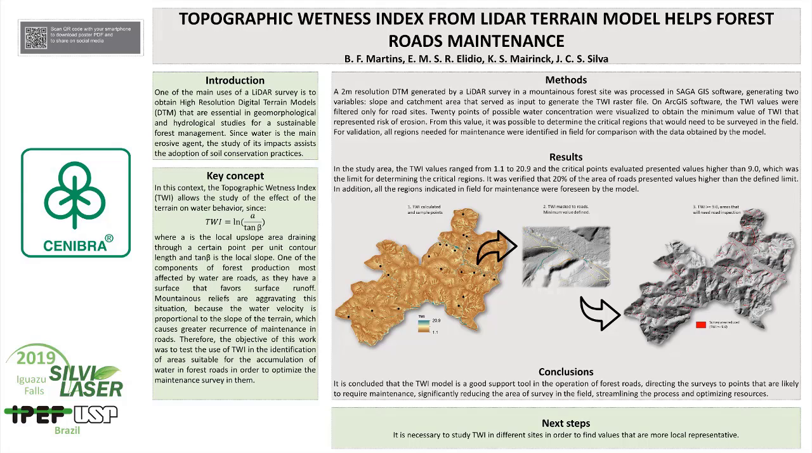One of the components of forest production most affected by water is roads, as they have a surface that favors surface runoff. Mountainous reliefs are aggravating in this situation because the water velocity is proportional to the slope of the terrain, which causes greater recurrence of maintenance.